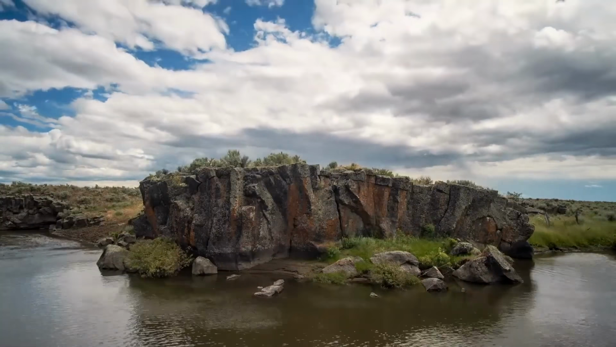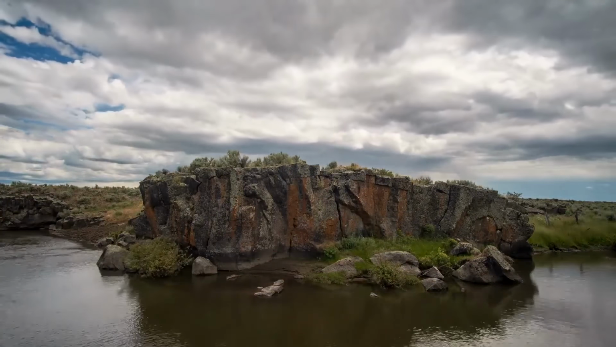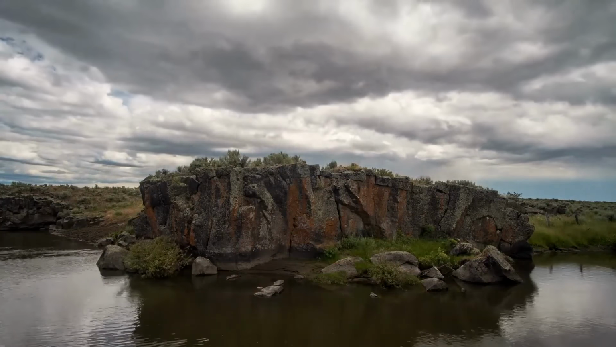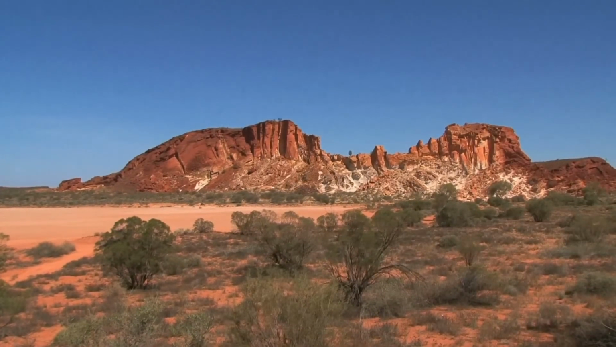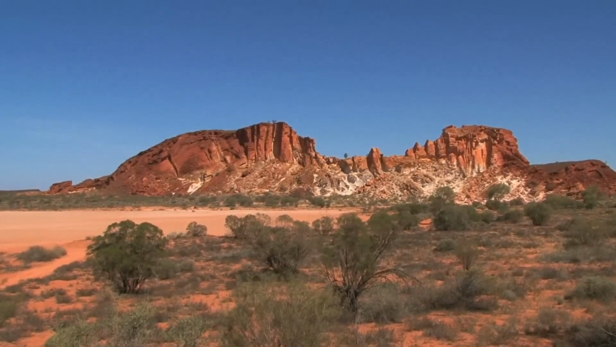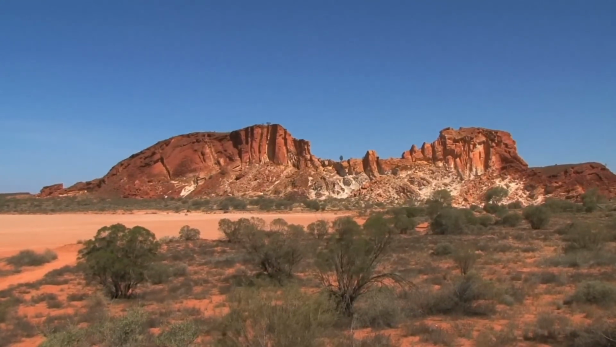Corroboree Rock is a fascinating and mysterious rock formation located about 50 kilometers east of Alice Springs in the Northern Territory of Australia. Made up of dolomite, this natural structure holds deep cultural and spiritual significance for the Arrente or Aboriginal people who consider it a sacred site. In 1959, something truly peculiar happened here.